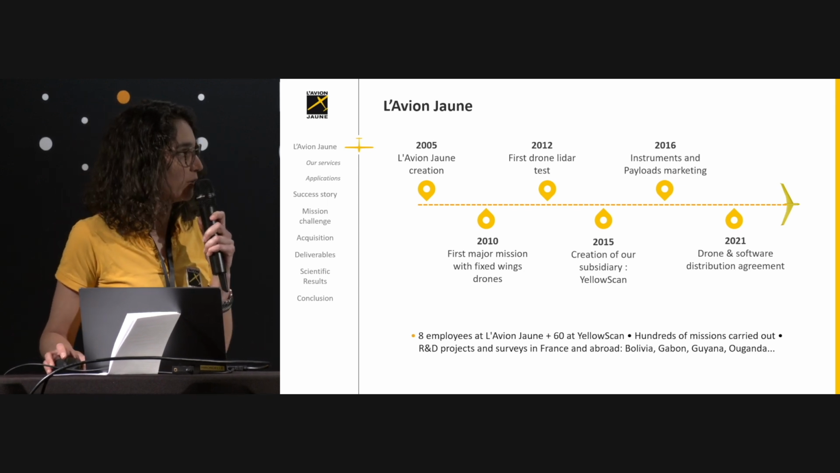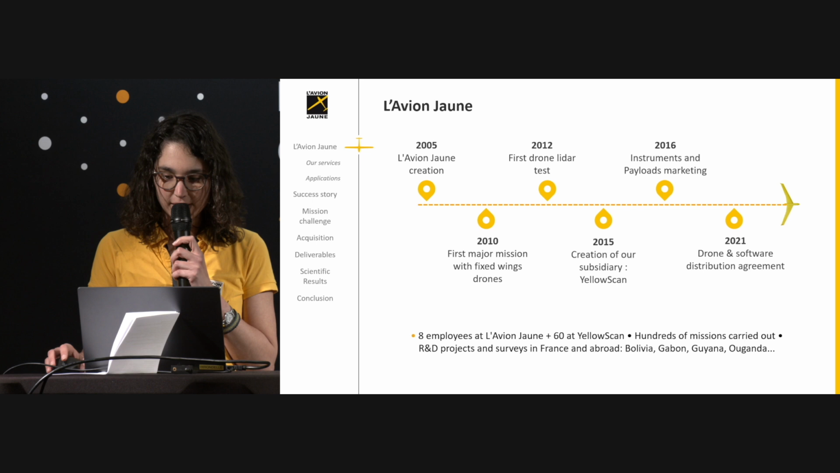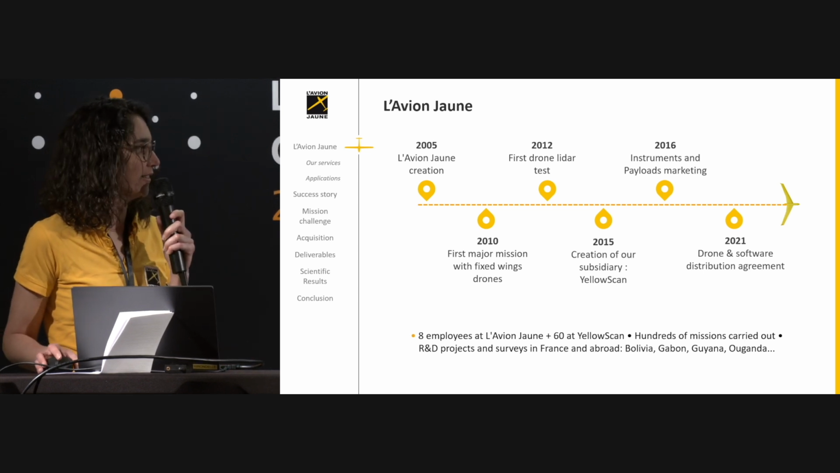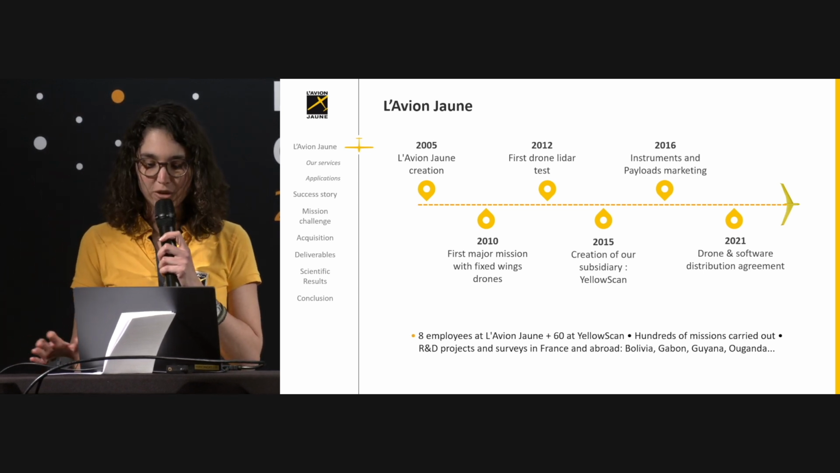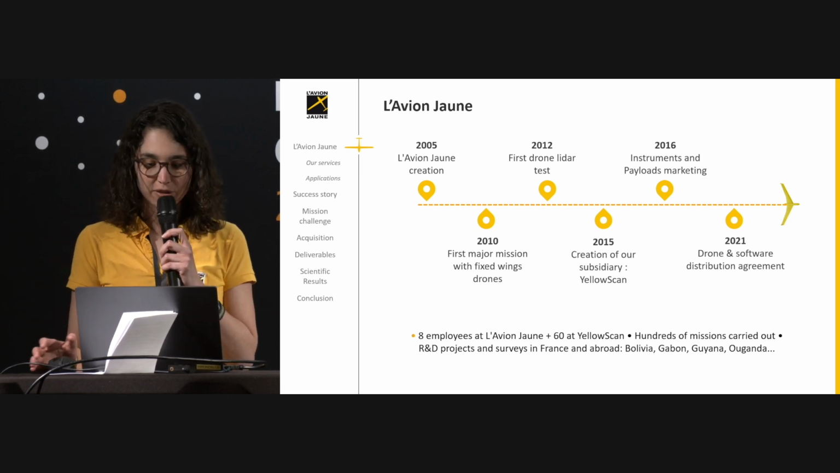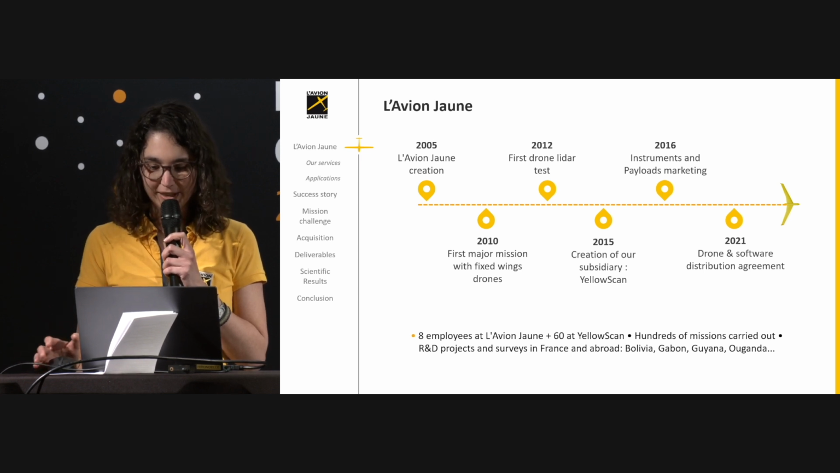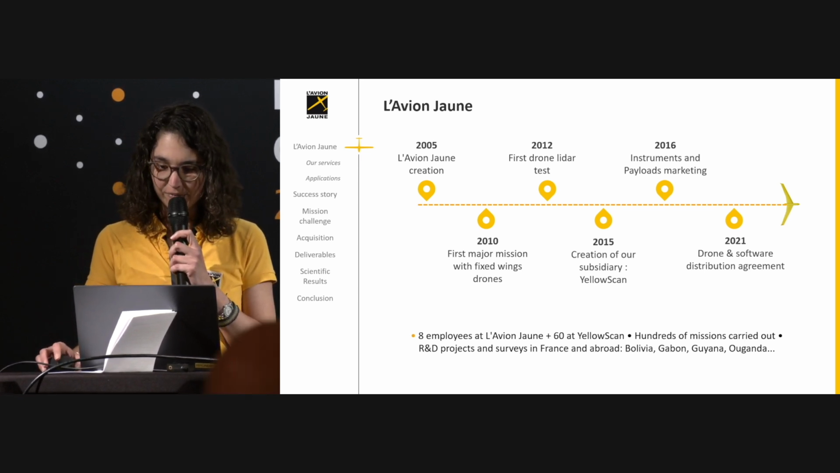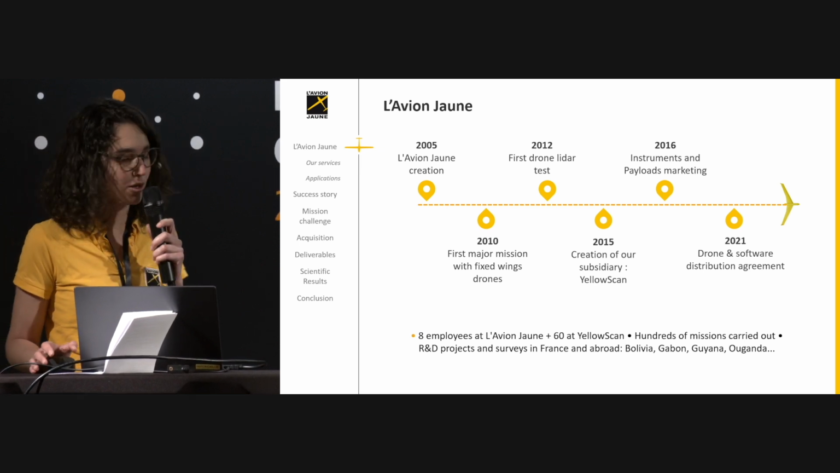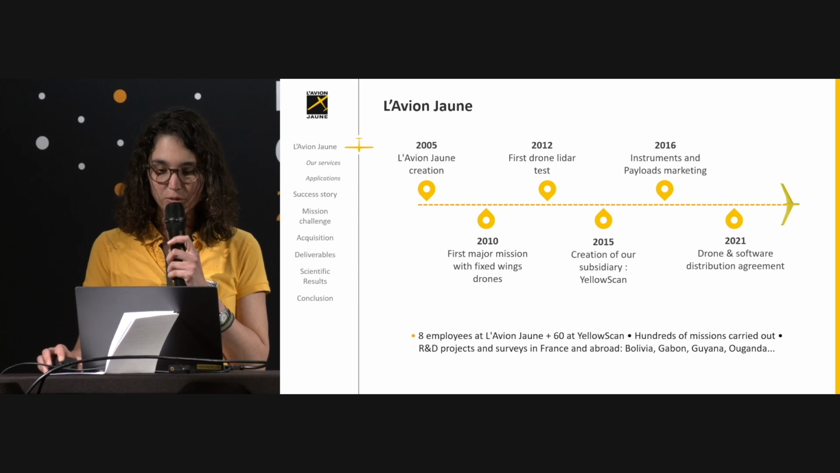And then in 2012, we tried our first drone LiDAR prototype, and 3 years later, we created YellowScan to continue the drone LiDAR development and production, so we can focus on aerial survey, which was what we like more. And in 2016, we started to develop instruments and payloads. And in 2021, we concluded some drone and software distribution agreements.